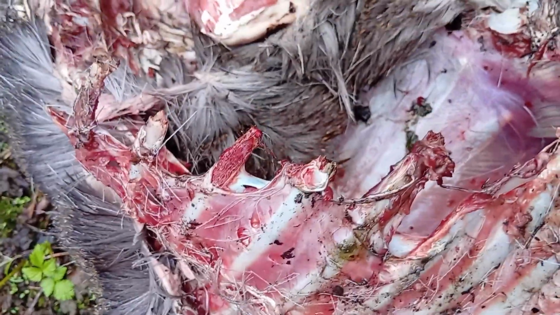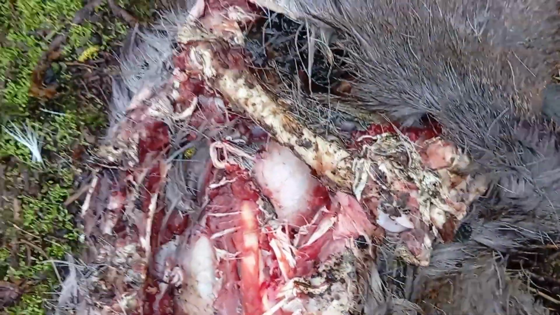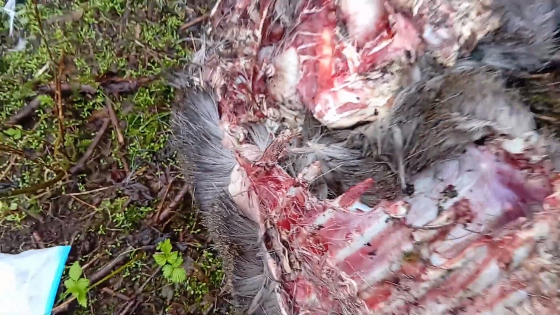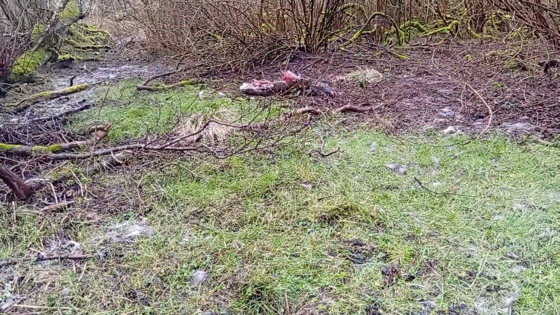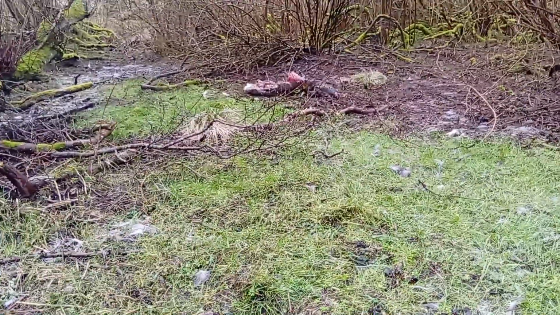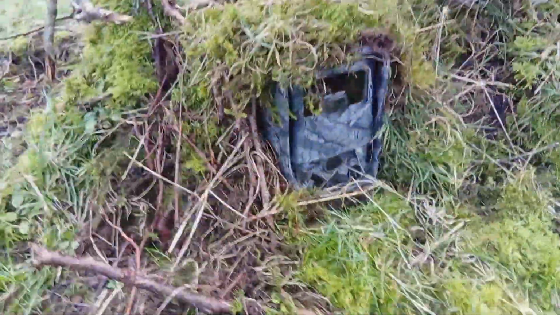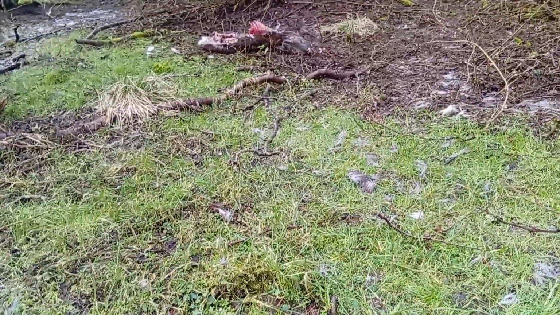Let's have another closer look over the body here. So what I think I'll do is I'll put a camera to watch this. It is kind of fresh, so it might come back for another wee nibble. You never know. Alright, so that's the camera hidden there. And it's pointing right over towards the carcass.